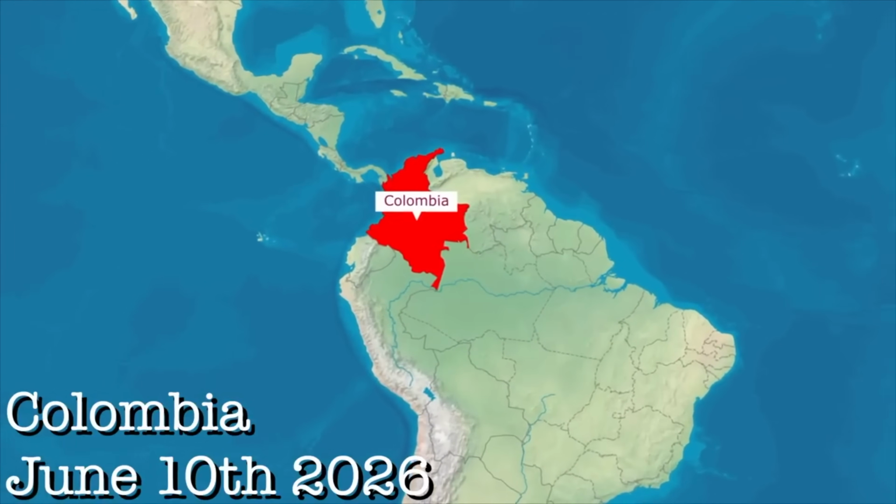Hello? Crazy. Colombia, June 10th, 2026, where witnesses looked to the sky only to see a crazy amount of orbs all over the place. This looked wilder than the Phoenix Lights, in my opinion. The citizens were freaking out, rightfully so. They hovered in place for quite some time.